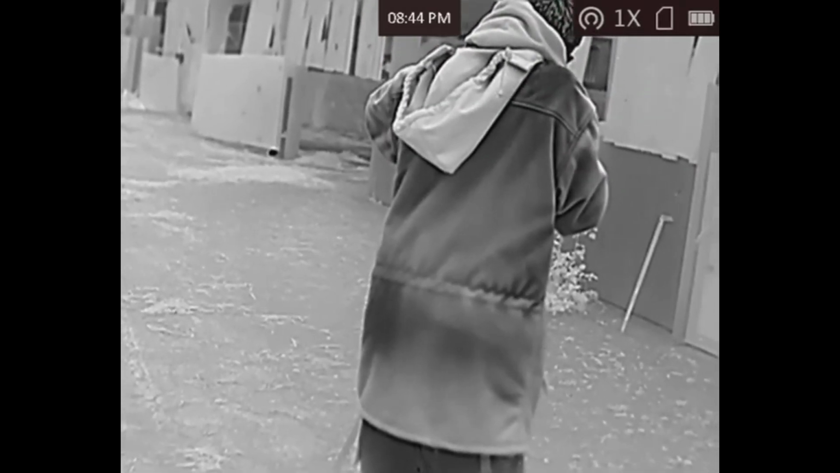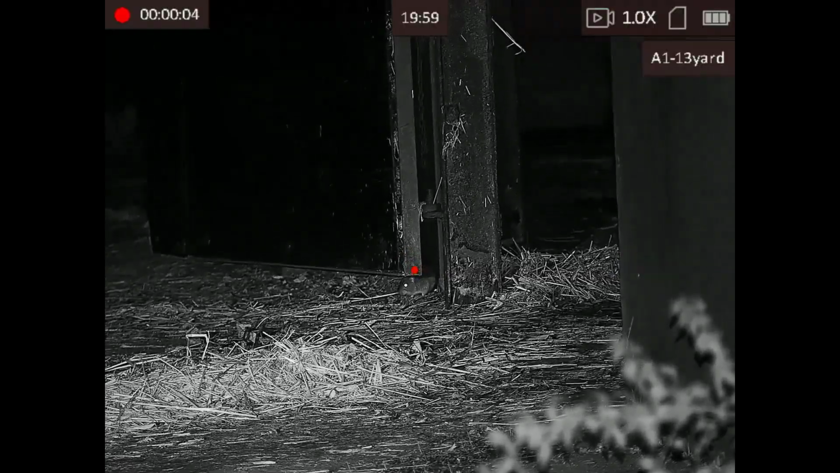This was Azza from Young Guns Pest Control, using his Diana Storm Rider and One Leaf NV400 Commander 4K. Cracking little setup he's got.